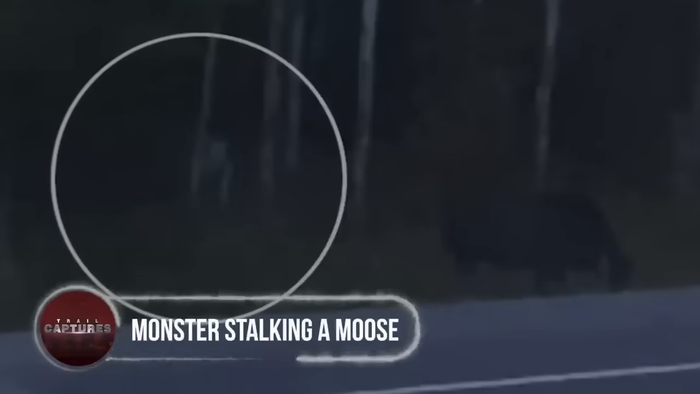Monster stalking a moose. This video, posted in August 2018, sent cold chills among internet users, as it displays a strange creature peeking from behind one of the trees in the middle of a haunted forest.